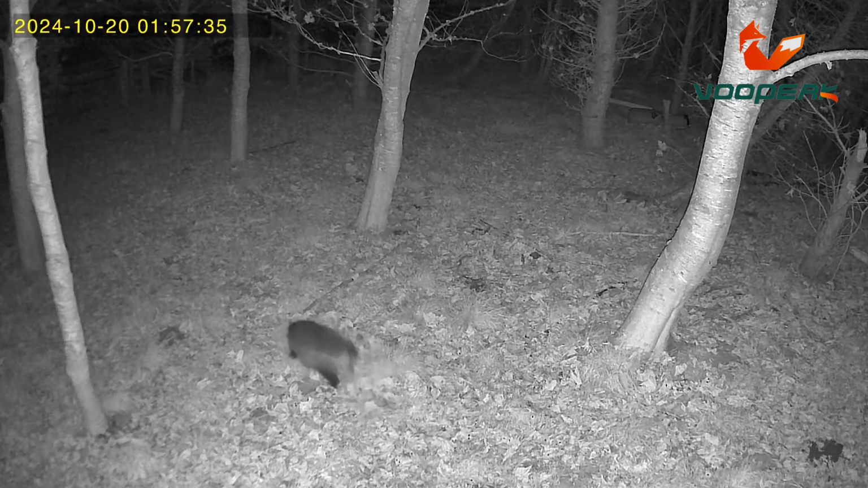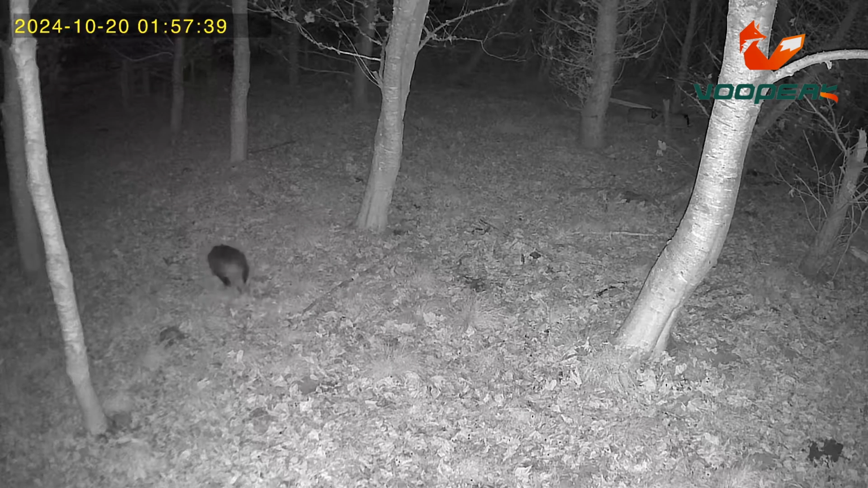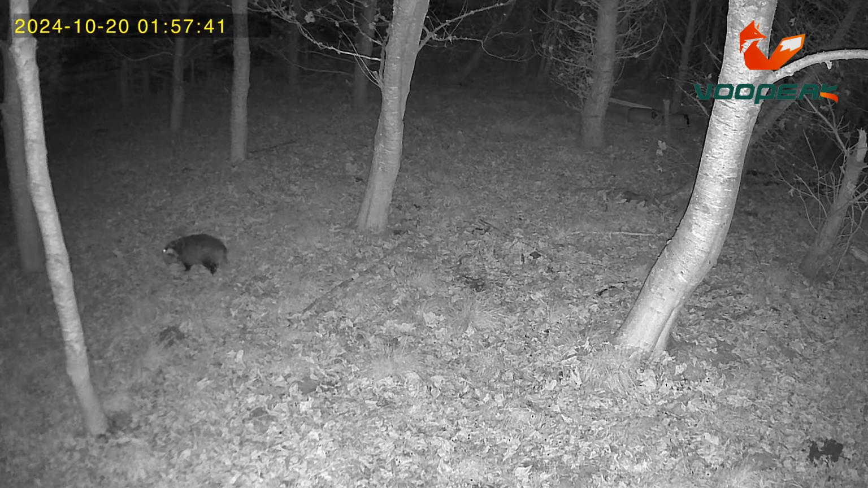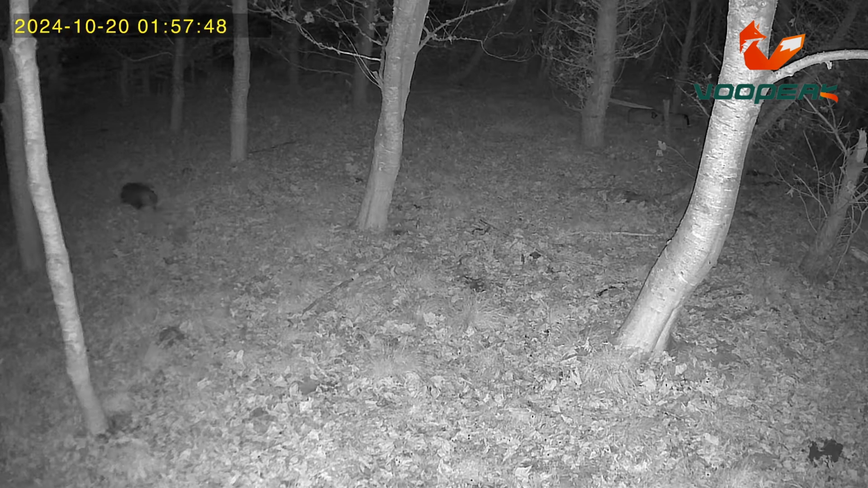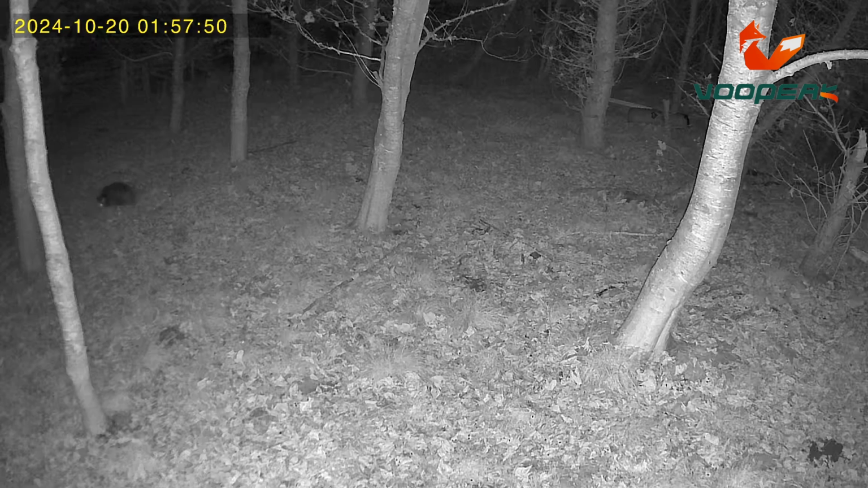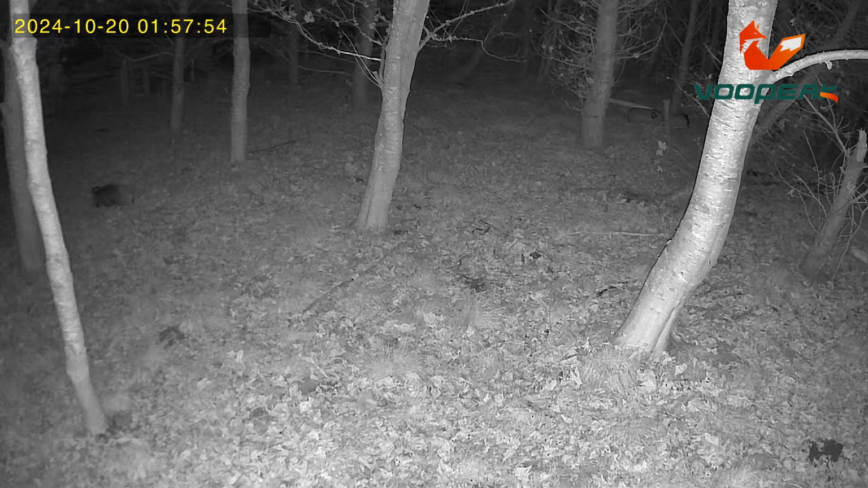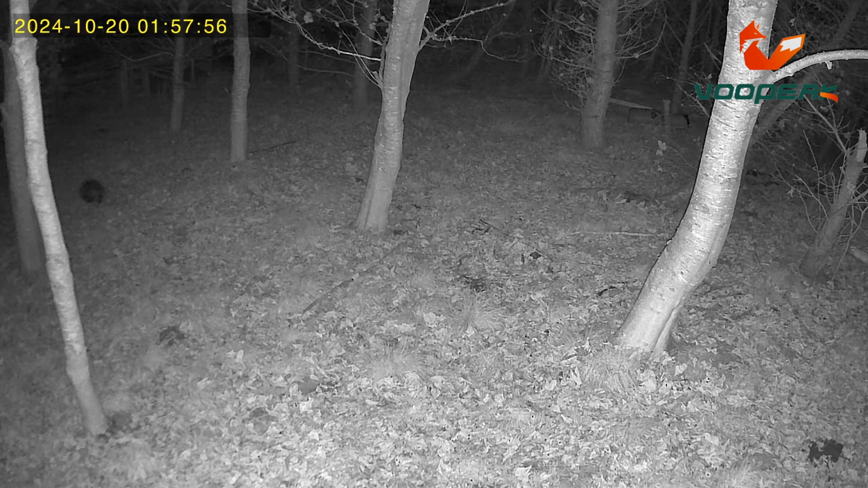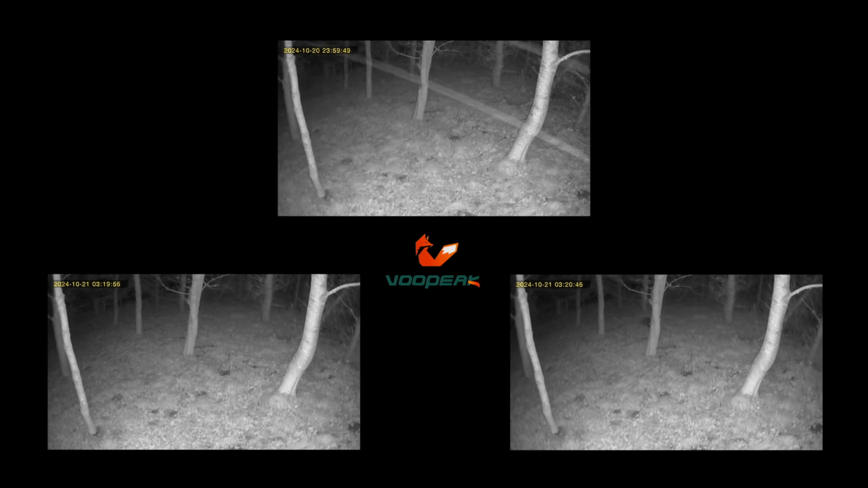Here we have a second badger making its way down towards the fell. They always go underneath that gate right at the back of the picture. These badgers are all from the same set, which is further across the other side of the wood. On the two bottom screens you can see where the two badgers are making a hasty retreat back.